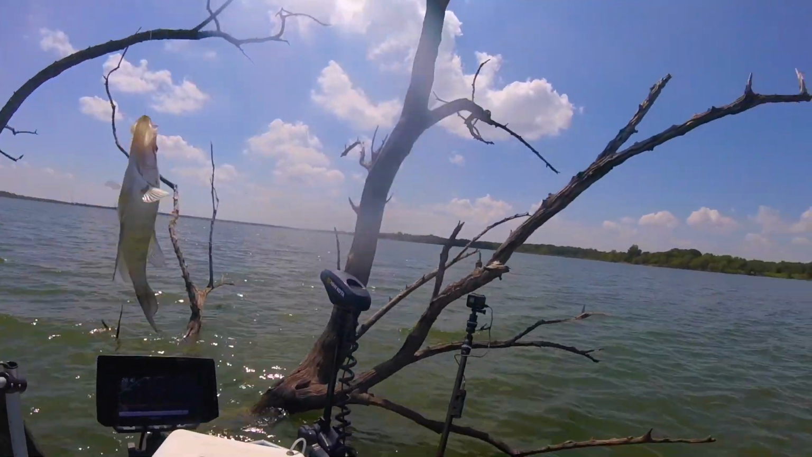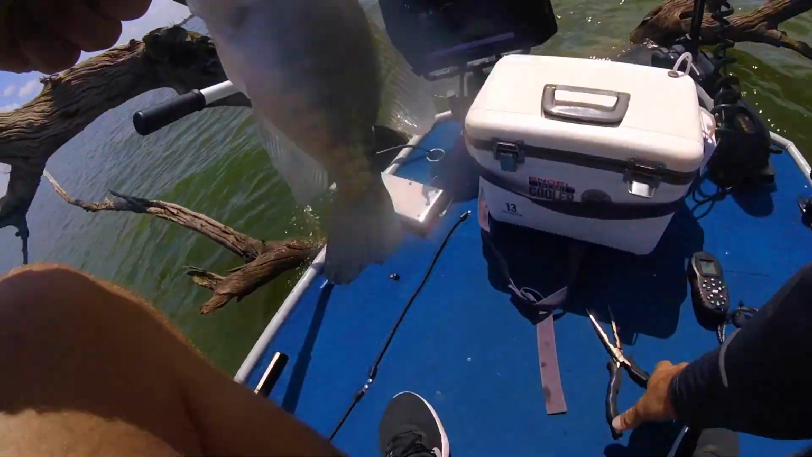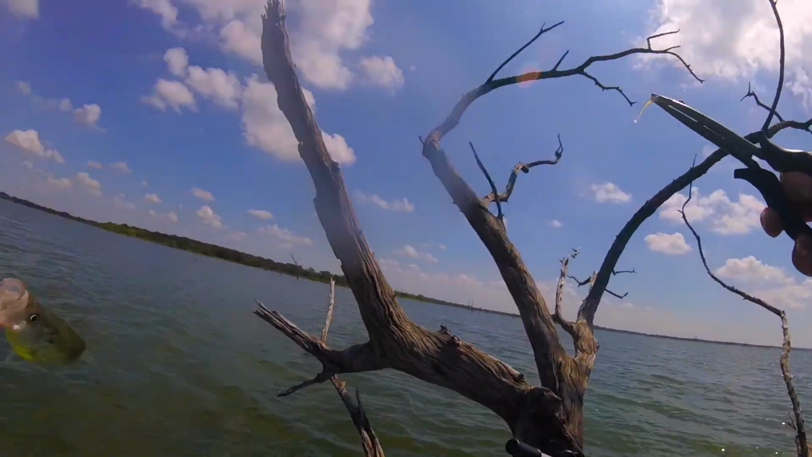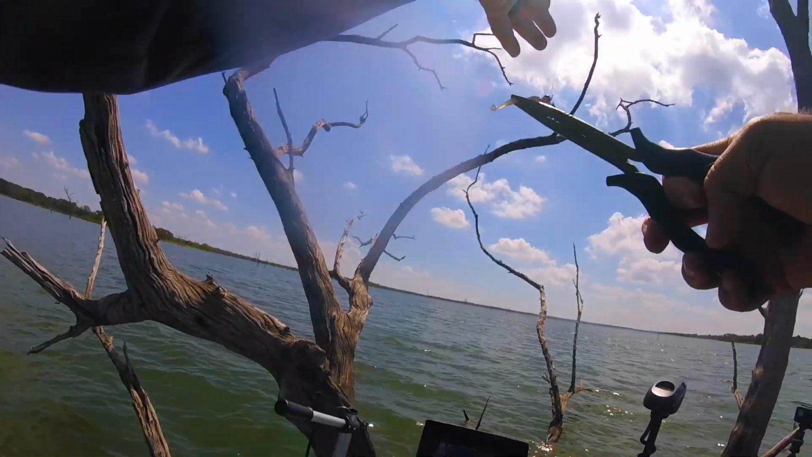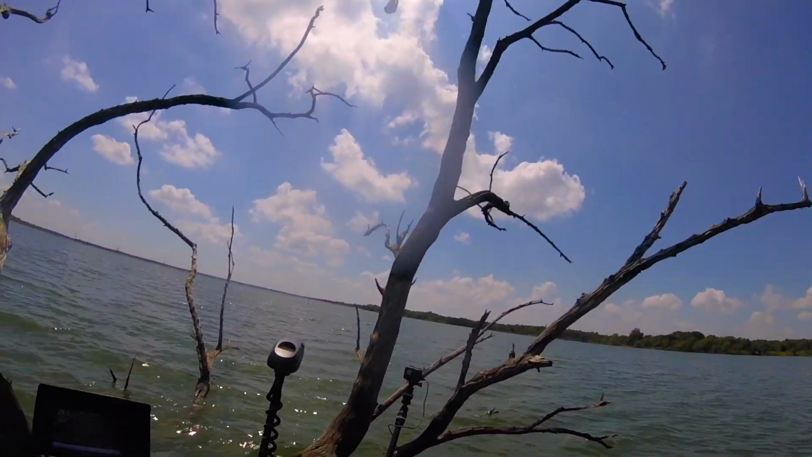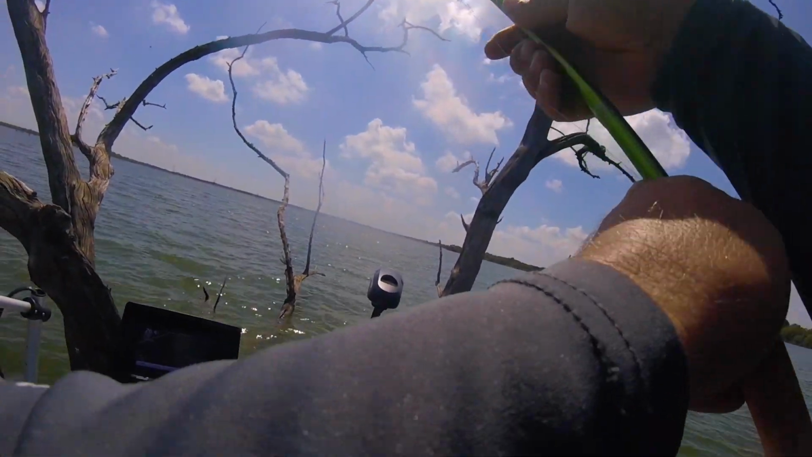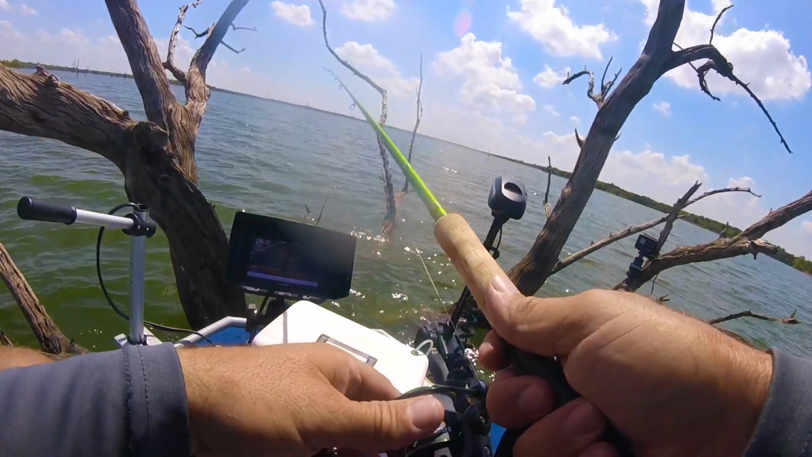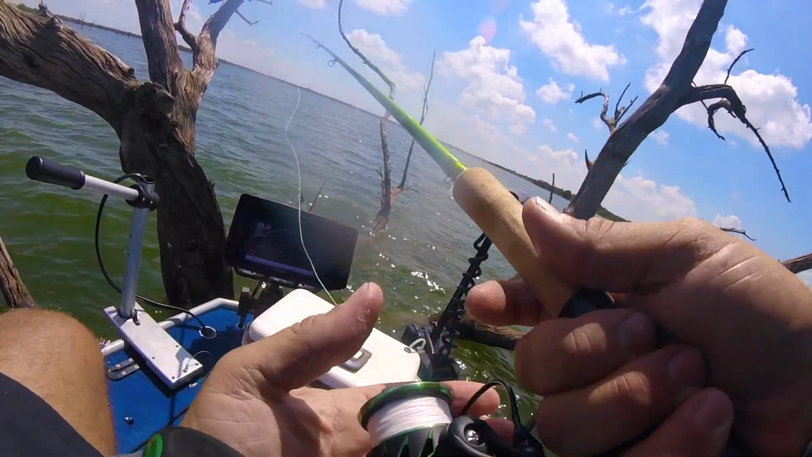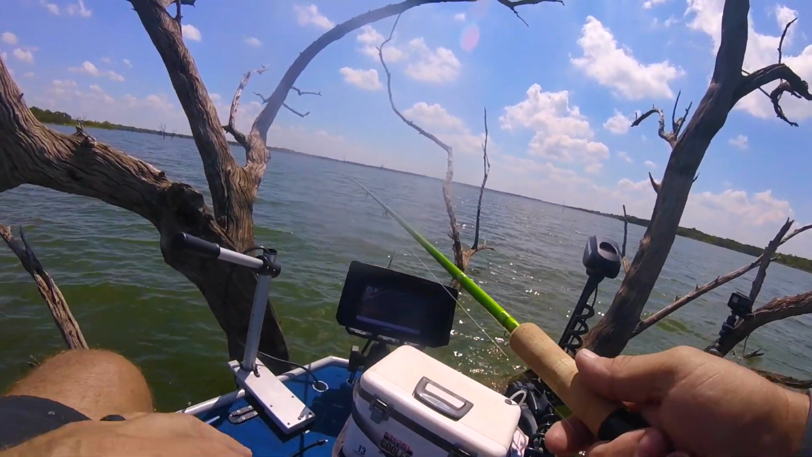That's a nice little 12-ish fish right there. No problems on the jigs once I got out of that shallow water, guys. I could actually start fishing. Fishing in that 15 foot water, I needed minnows. I come out here to 26 feet, I don't need minnows no more.